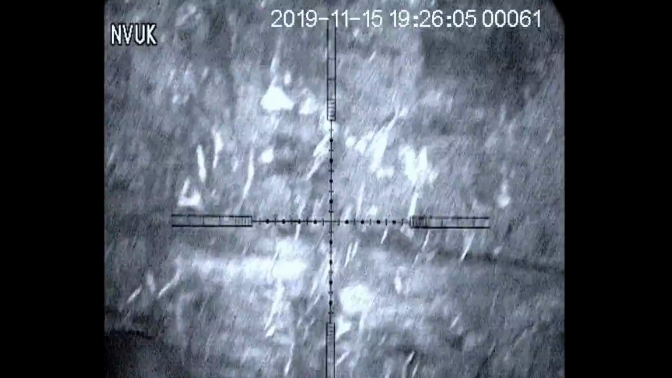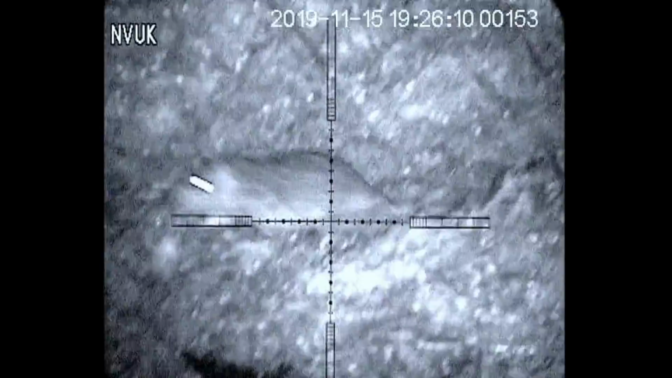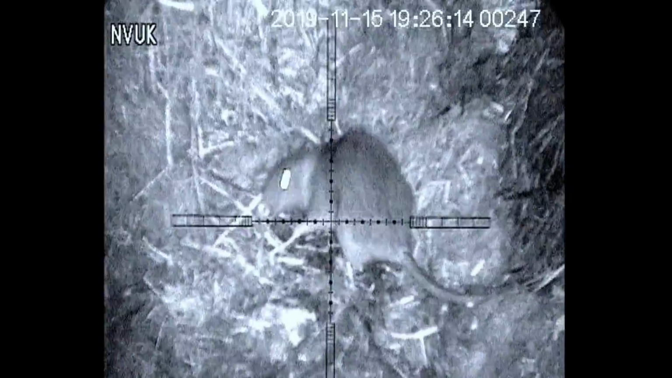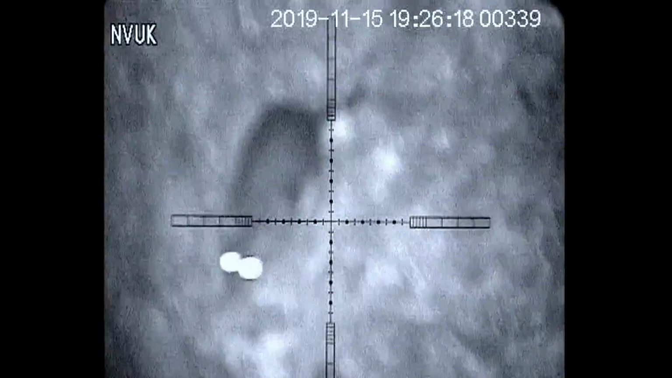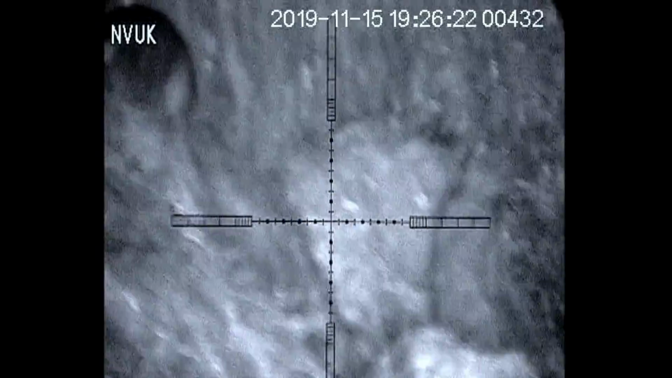I get this rat in my sights, and he starts to speed off. He's going so fast, I think he should be in the Rat Olympics. But soon it all becomes clear why he's going so fast. It looks like it's date night, and he must be on a promise.